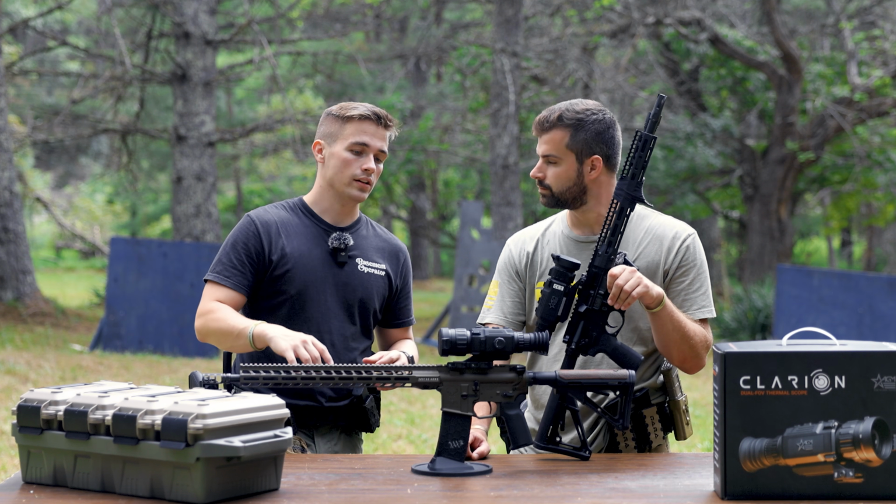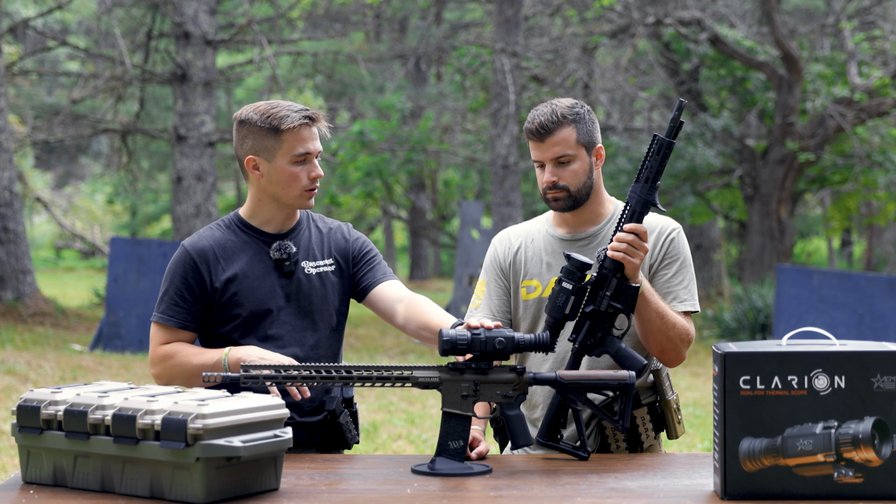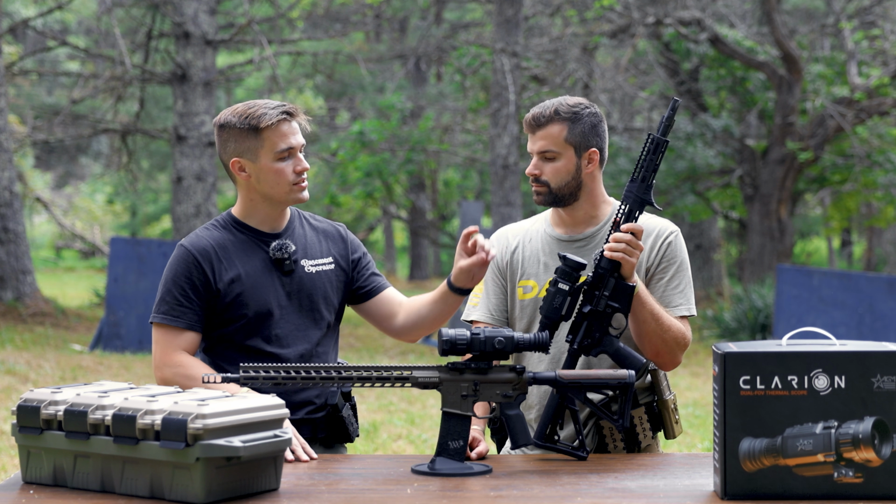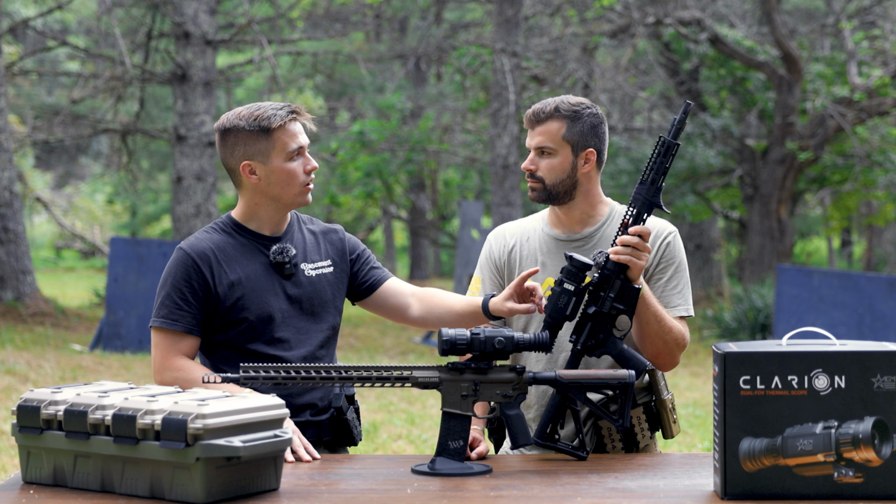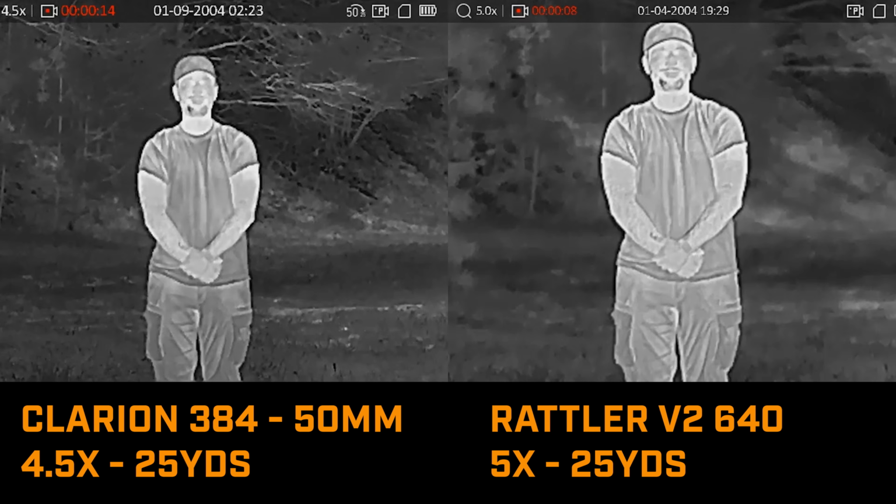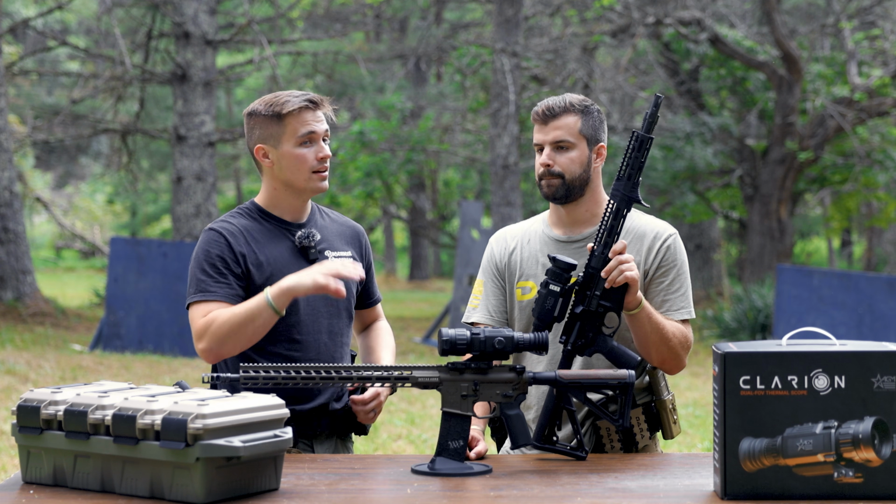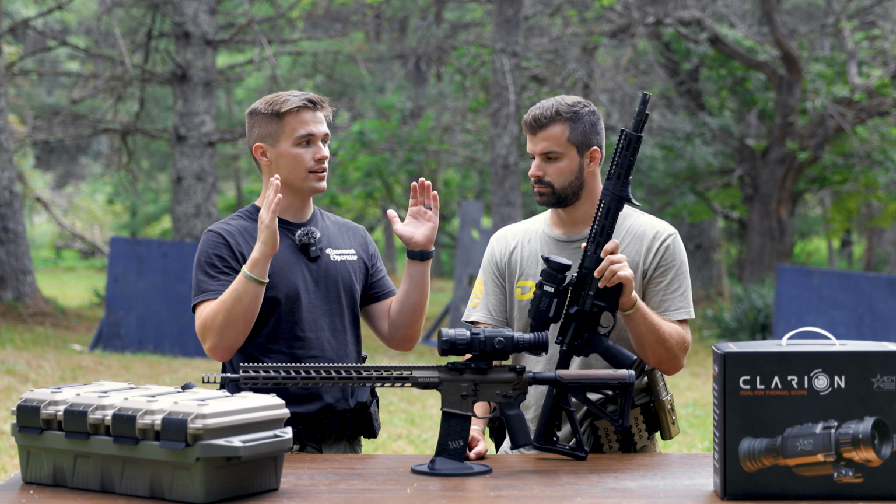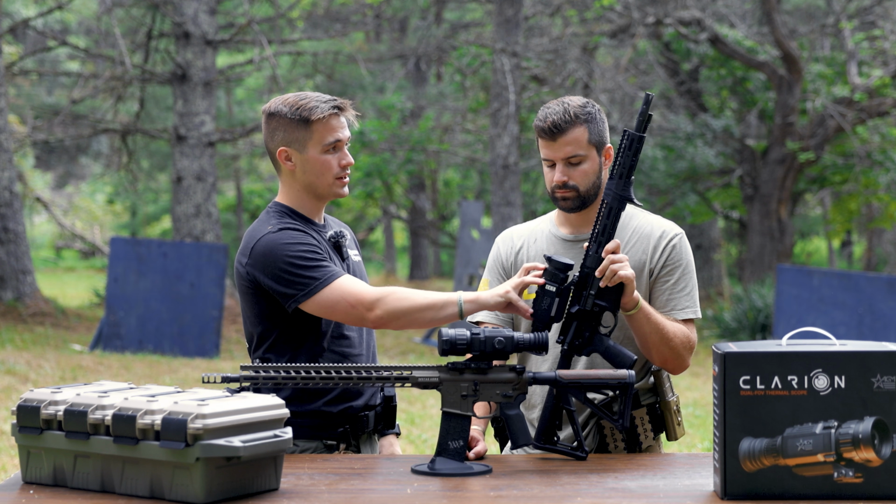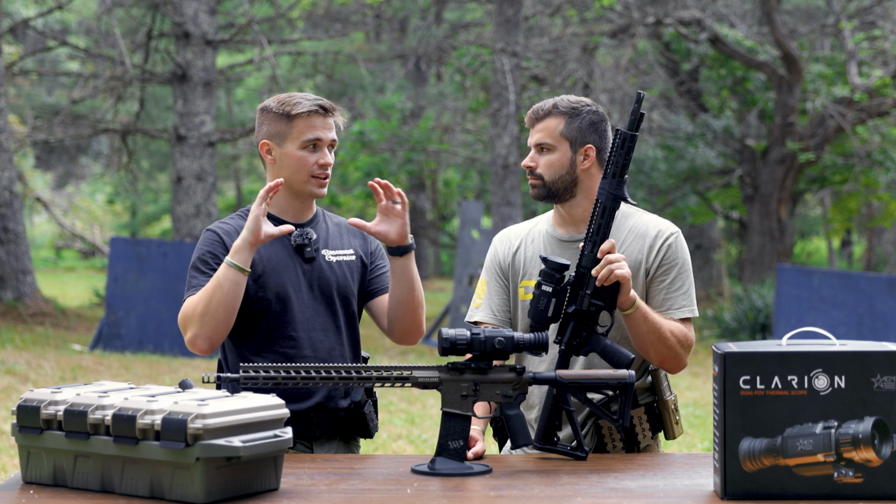Well, if you are looking through the 4.5x zoom on the 384, it is basically the exact same picture quality as doing a 1 magnification on the 640. That's pretty impressive. Yeah, so when you're looking at the 640, which has a base magnification of 2.5, and you zoom once, it takes it to a 5 zoom. The 640, when you zoom, you're cutting down the resolution because you're zooming in on the picture. So it basically brings it to a 384. When you have this on base magnification at a 4.5 on the 384, you're looking at the exact same picture.